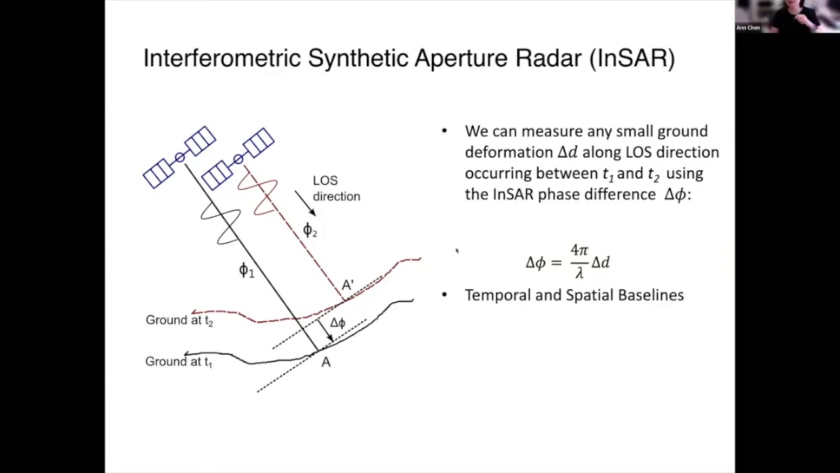Some processors define it from the ground to the satellite, so you always need to check the line of sight definition. Don't be surprised if some processors give you the opposite sign of phase because they adopt a different line of sight definition. As long as you are internally consistent with line of sight deformation, you should get a consistent deformation result at the end. So this is what we measure.